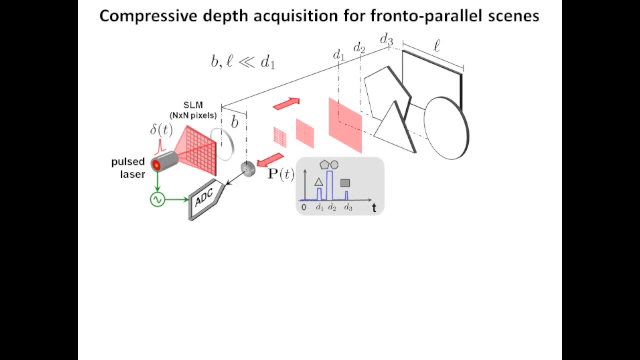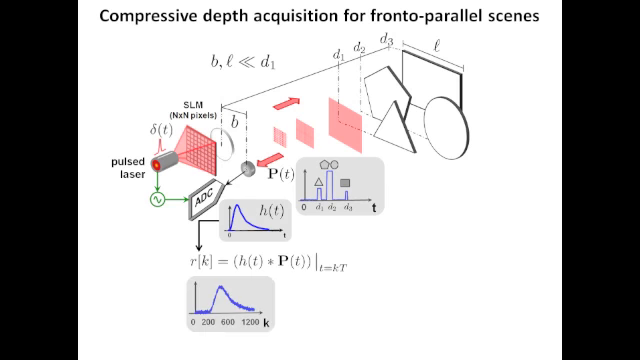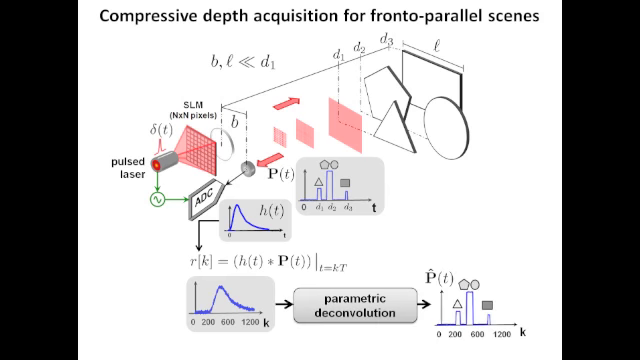The amplitudes are proportional to the relative sizes and reflectances of those objects. The true pulse shape and the photodetector blur the parametric signal with an impulse response h of t, and the resulting signal is then sampled by the ADC. The signal P of t belongs to a well-known class of parametric signals, and it's possible to reconstruct such signals from samples taken at a sub-Nyquist rate.